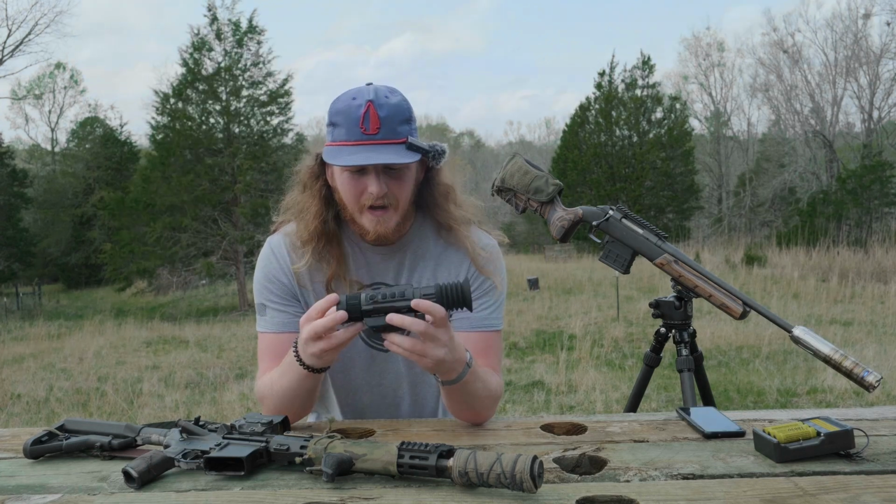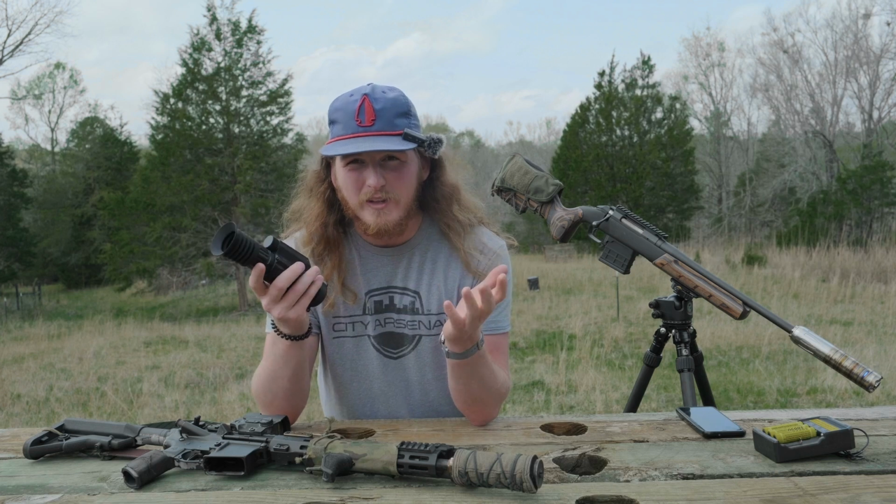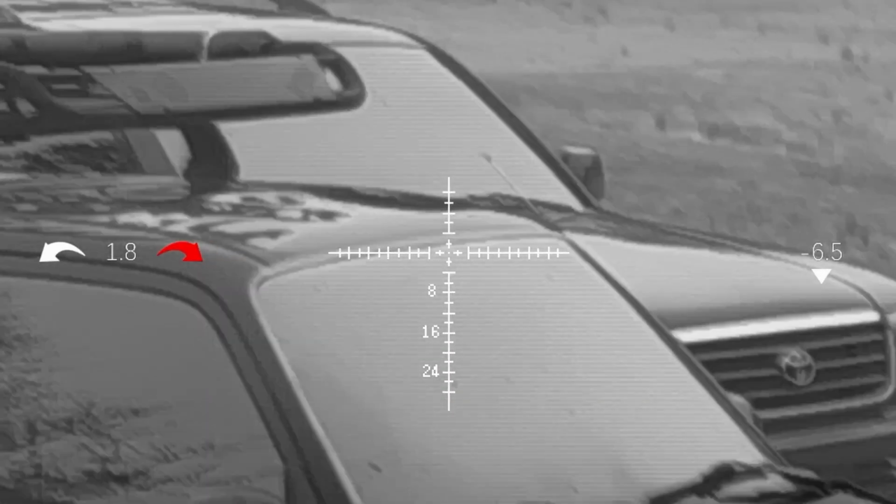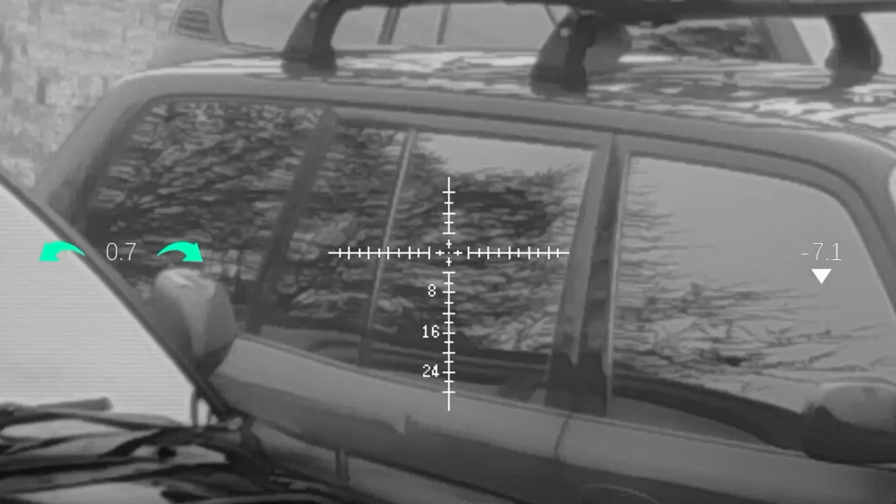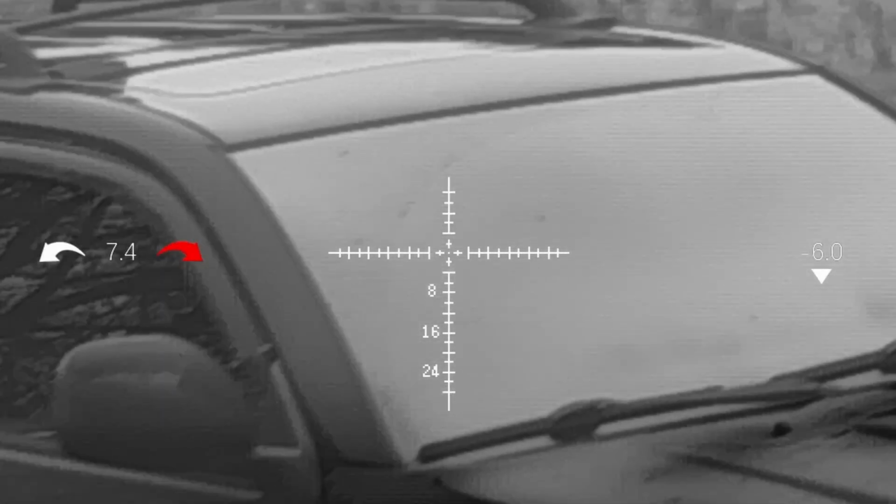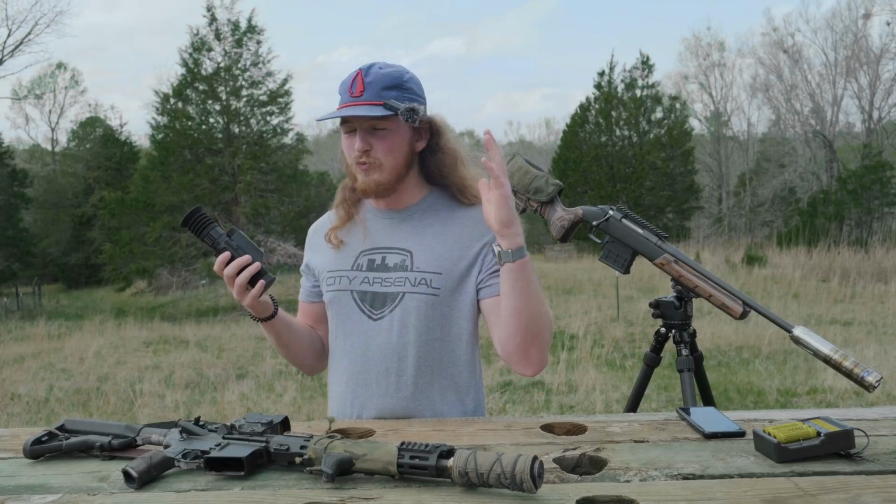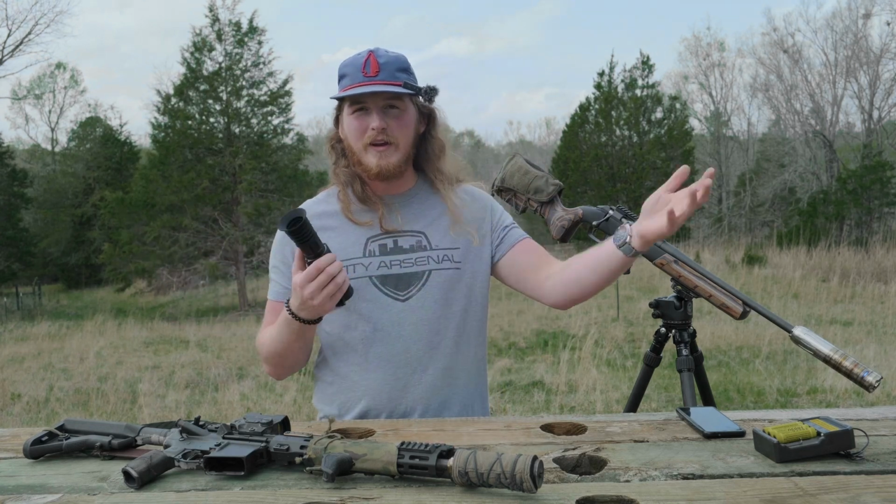So one of the questions that I had about thermal getting into it was, how sensitive is it? I don't really understand it still. I was pulling it out, and as you'll see in some of the shooting footage, depending on the target color, they glow. I don't know if glow is the right word, but they're easier to see. So a darker target is easier to see. It's like when I was looking at the windshields of cars, I could actually see the reflections in the windshields. And I can't imagine that the temperature difference is enough, but that's just really, really wild to me. It's been really, really fun to experience what can I see, what can I not see with thermal.